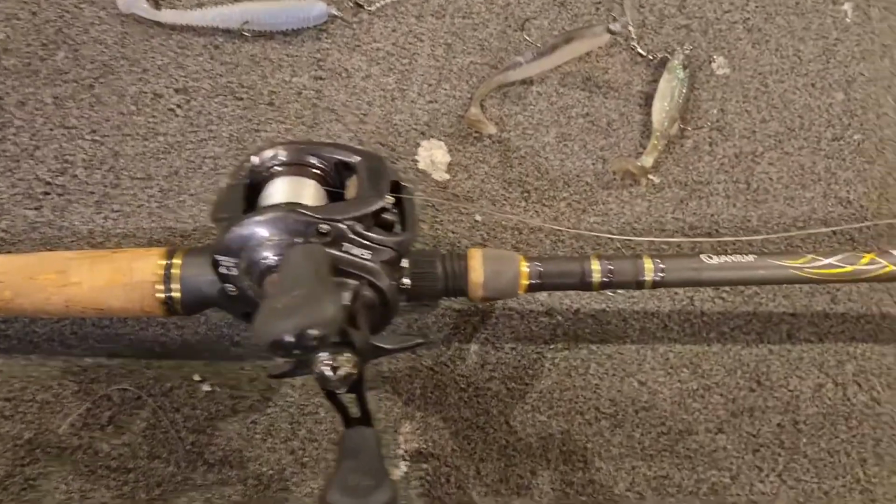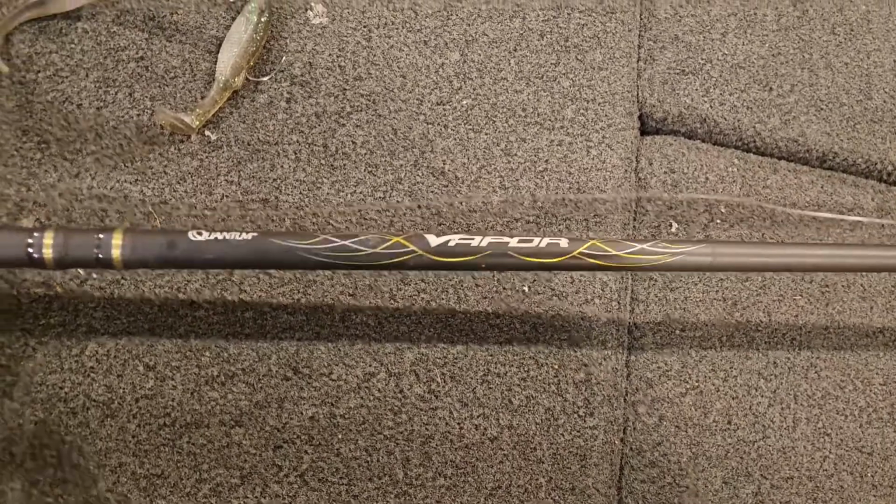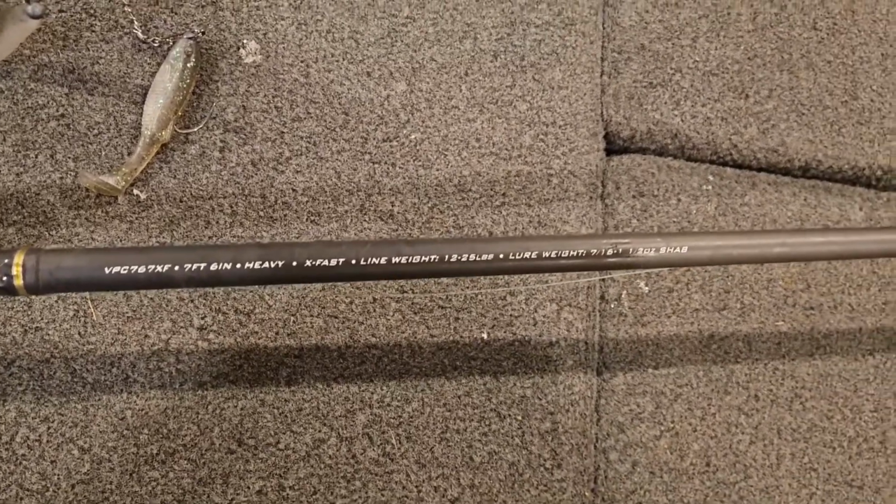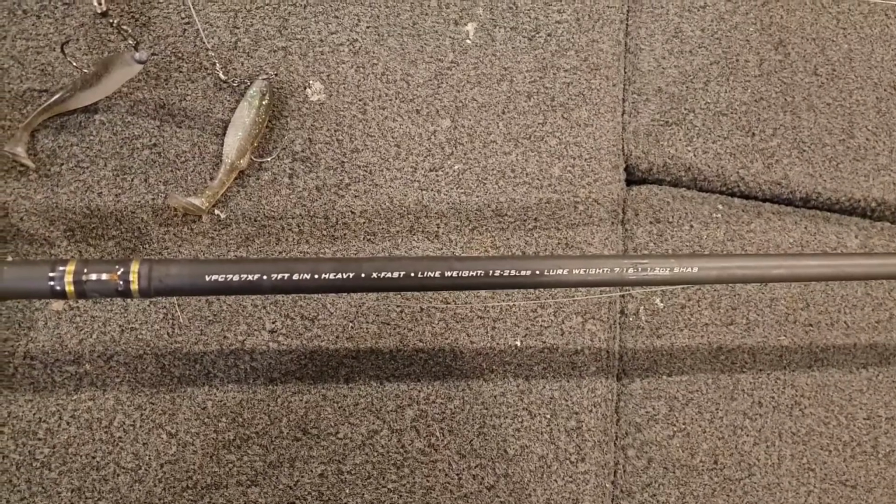This is the setup I was using in the video. For the rod, I've got an older Quantum Vapor. It's a 7'6" heavy, extra fast, but in my opinion it's incorrectly rated because it's got a parabolic tip, which makes it perfect for an umbrella rig.